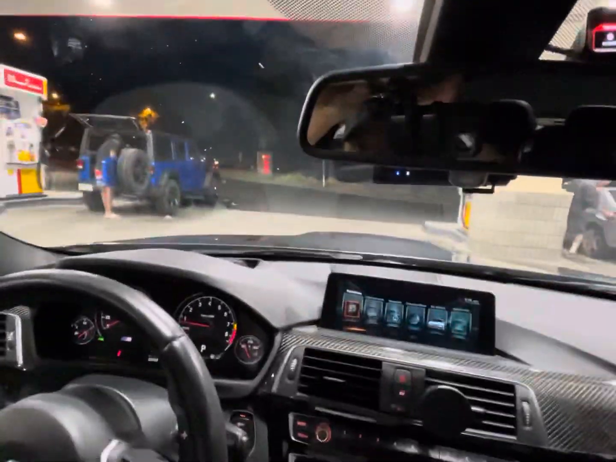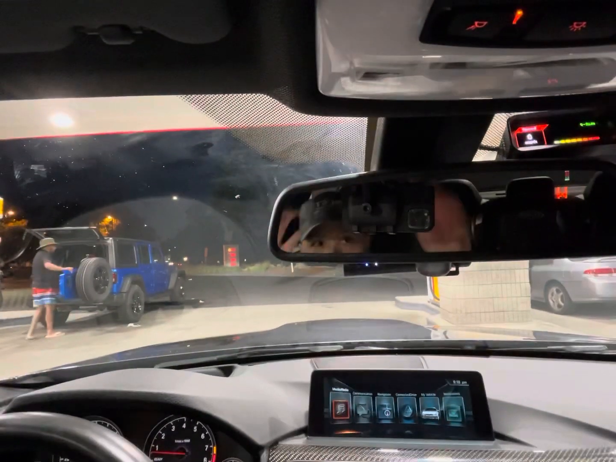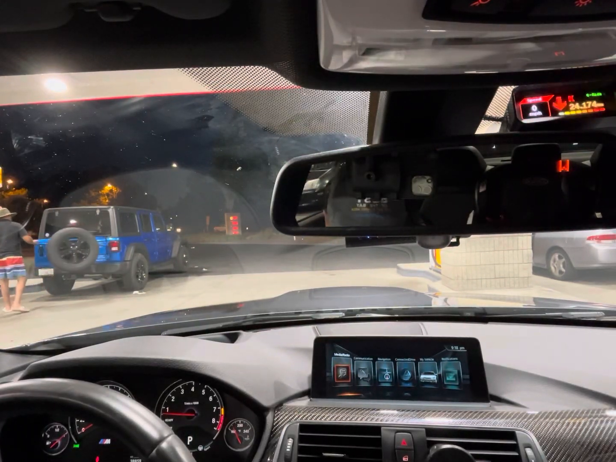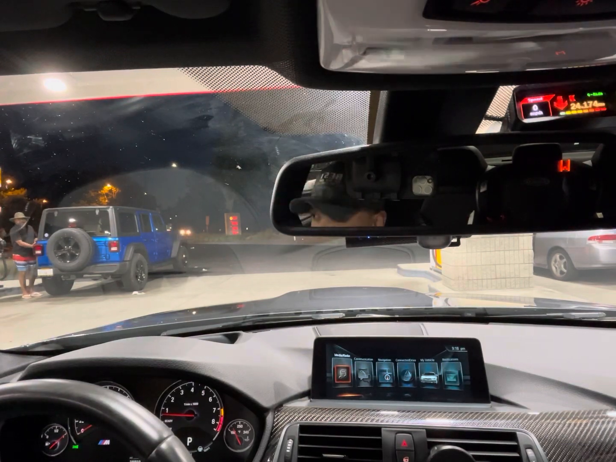All right, see. I don't have a GoPro right now. I'm thinking about getting one, but I don't know. Let's see how this works out. Kind of see my face in the rearview mirror. Let's just head out.